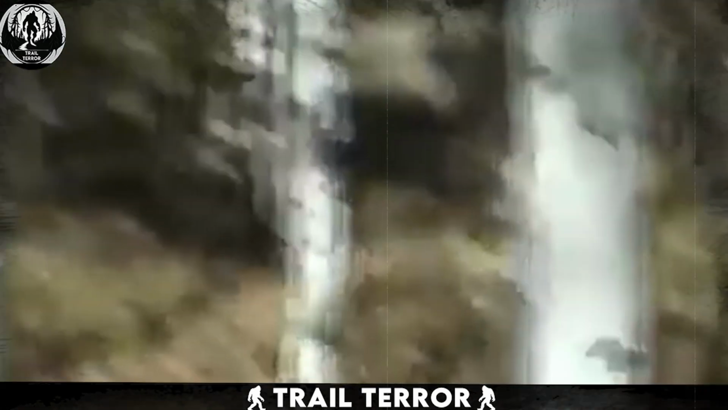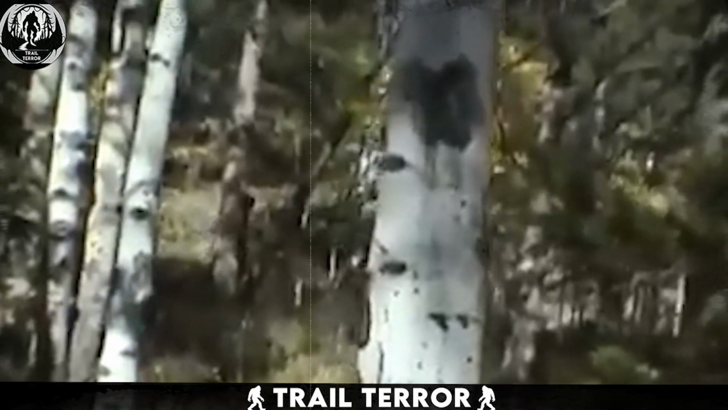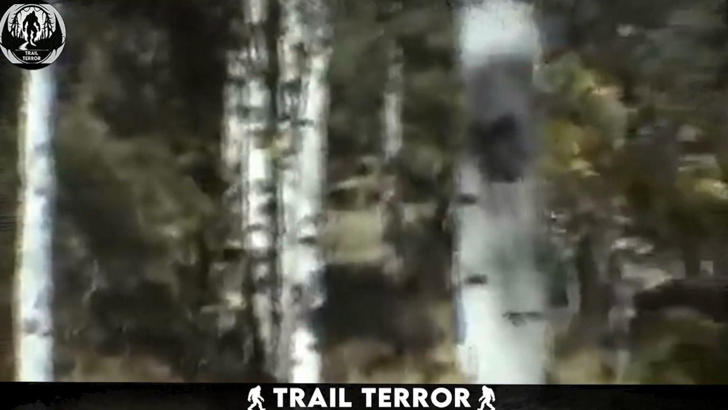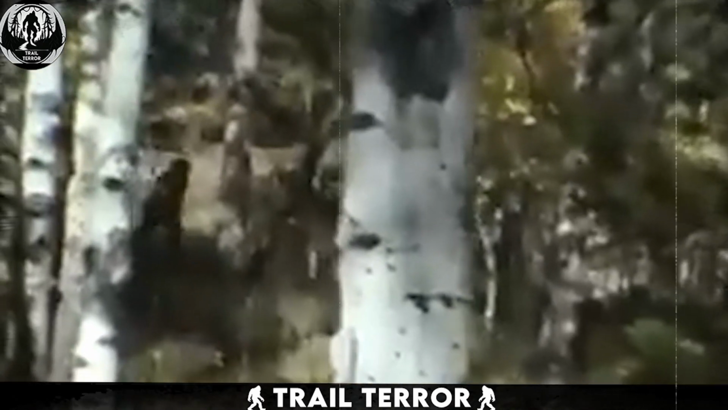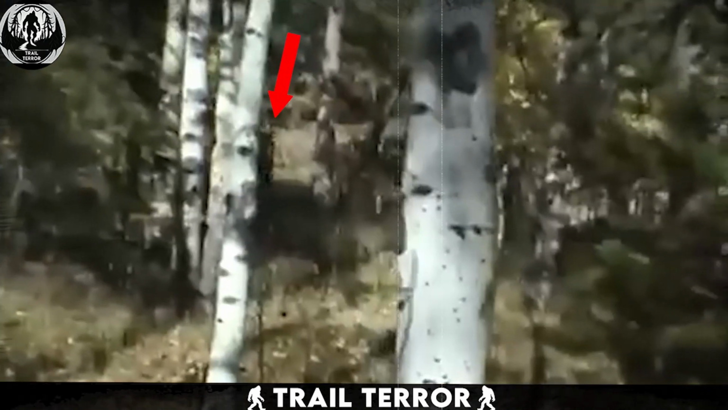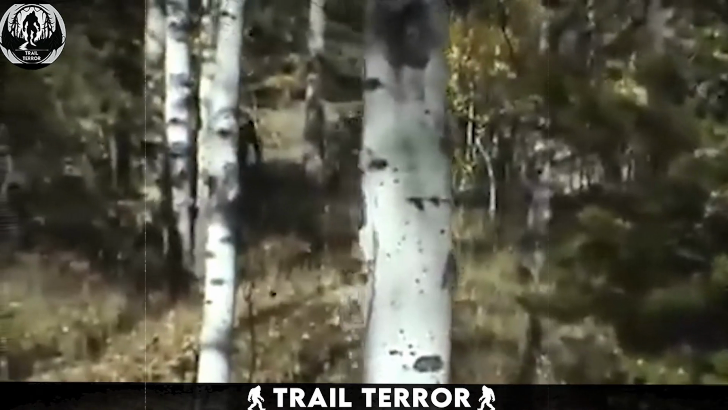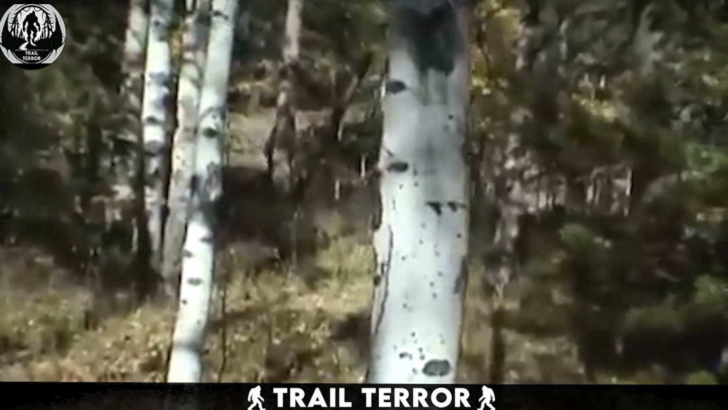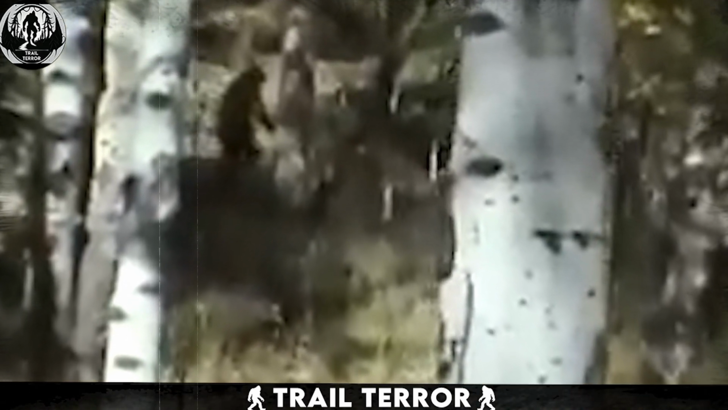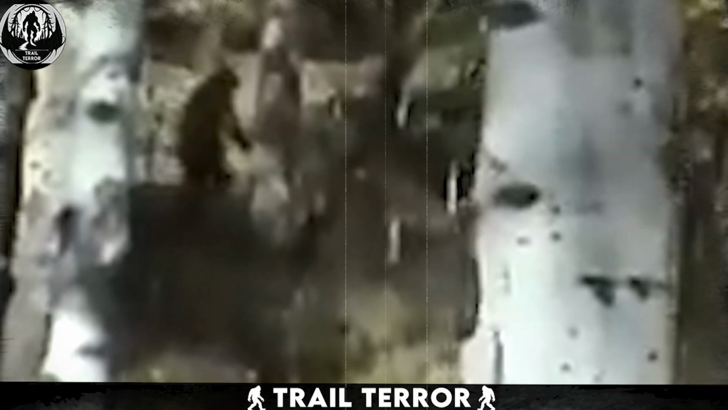In this intriguing video, a man captures footage from within a lush green forest during daylight. The camera focuses on the dense array of trees, and amid this natural backdrop, something extraordinary appears. Behind the trees, there emerges a large, brown, hairy creature walking on two legs. The creature's appearance and bipedal movement are remarkably similar to the legendary Bigfoot, a figure shrouded in mystery and folklore.